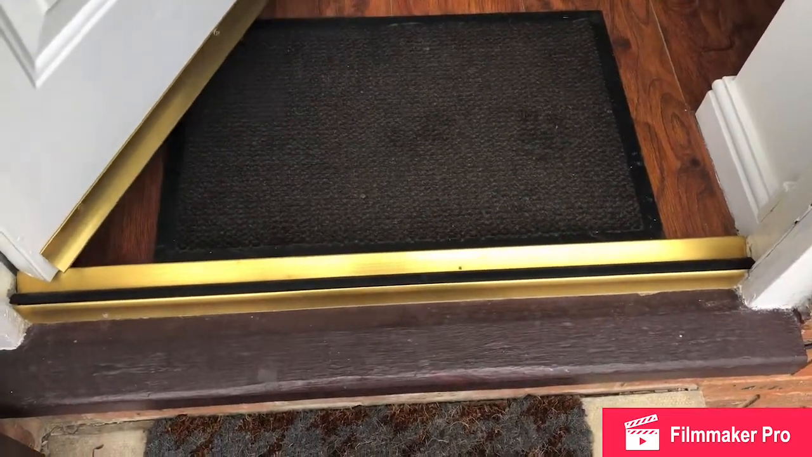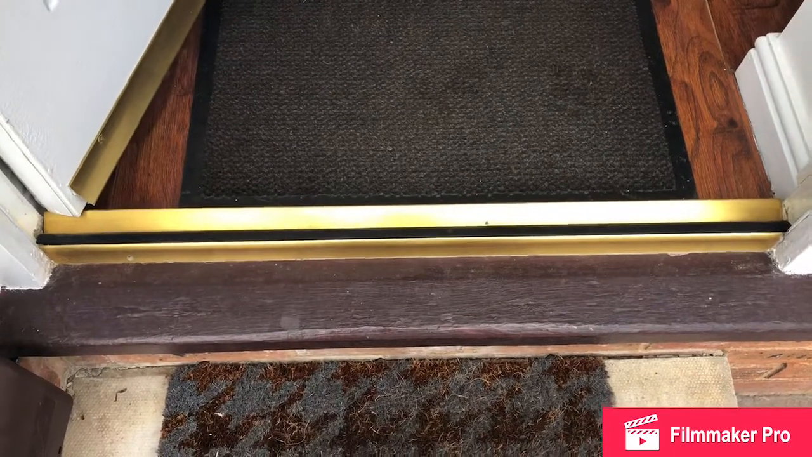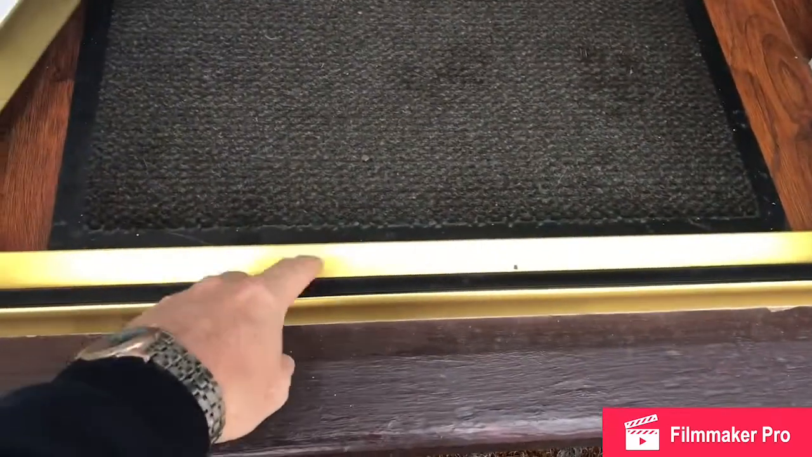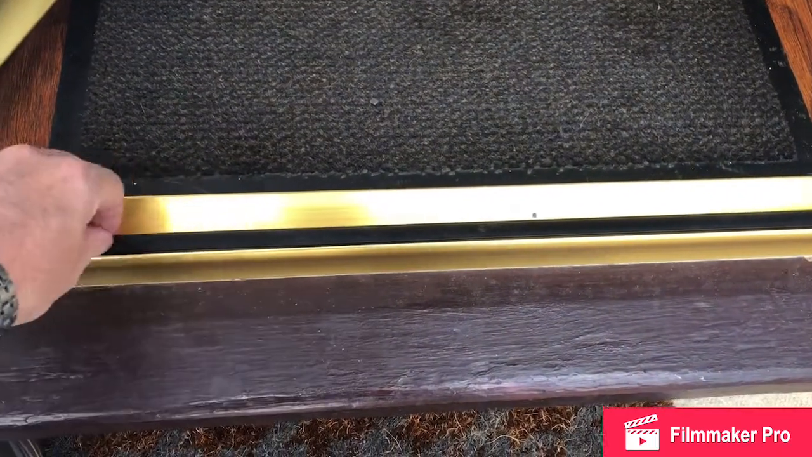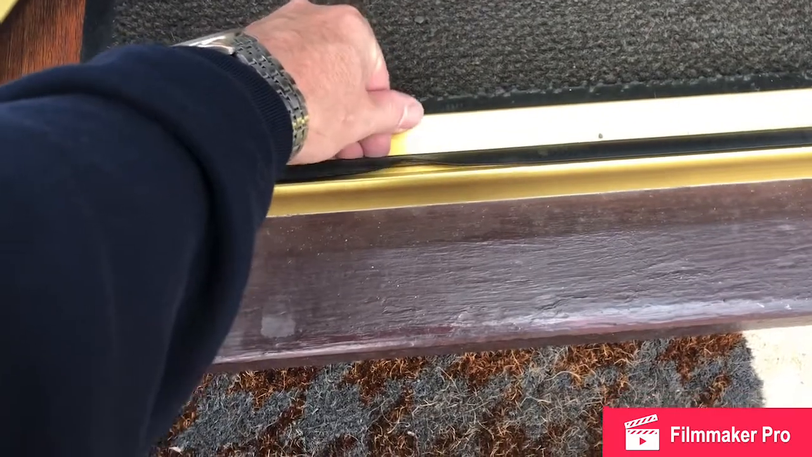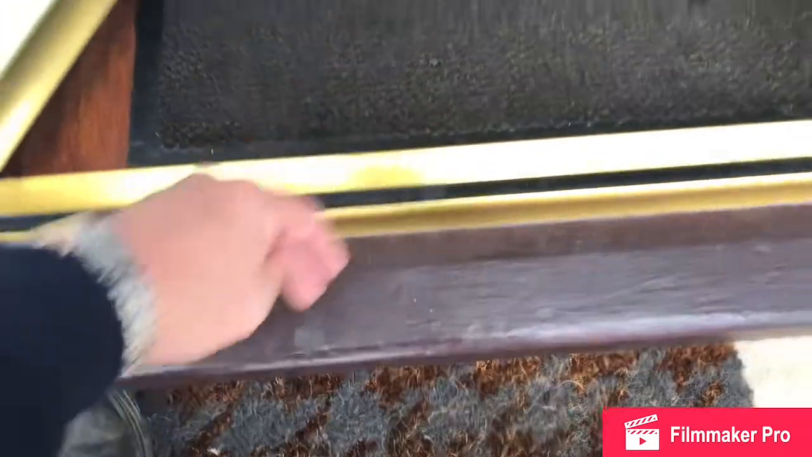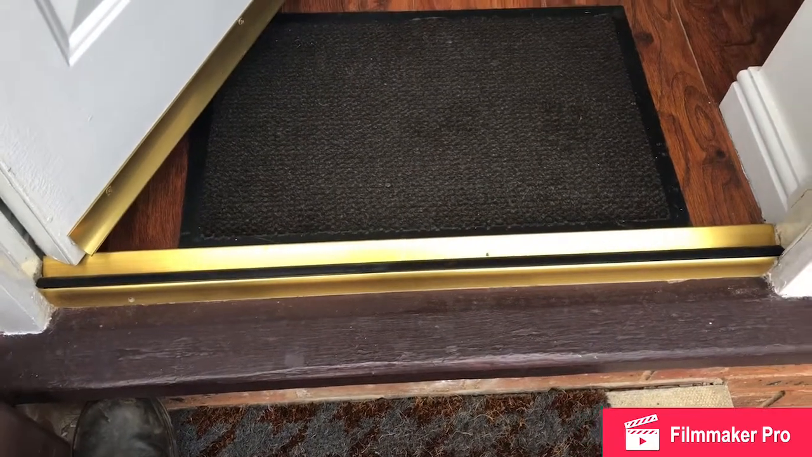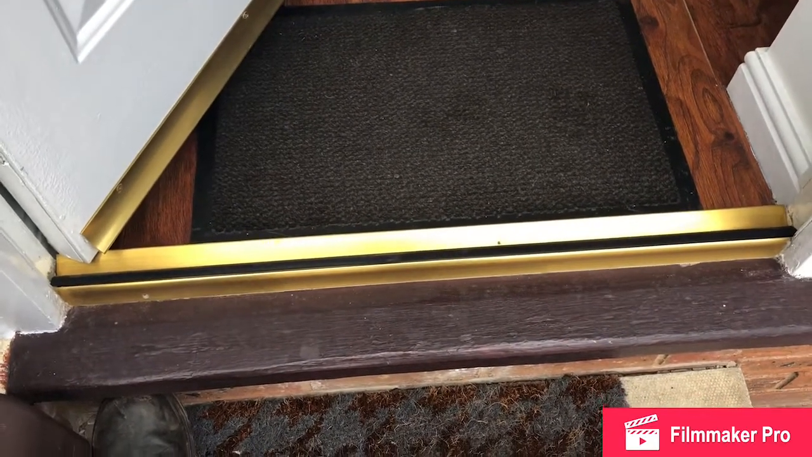The threshold, as it's called. Problem with this was I had this rubber seal here had degenerated. As you close your door, this flaps inwards, creating a weather-tight and airtight barrier. Keep out drafts.